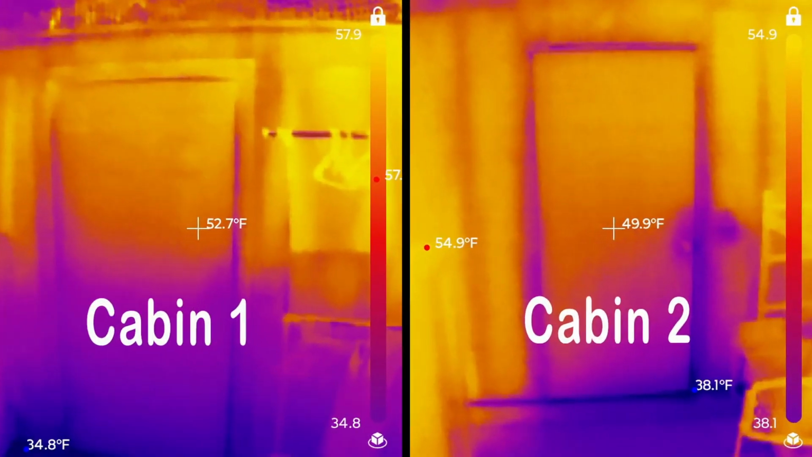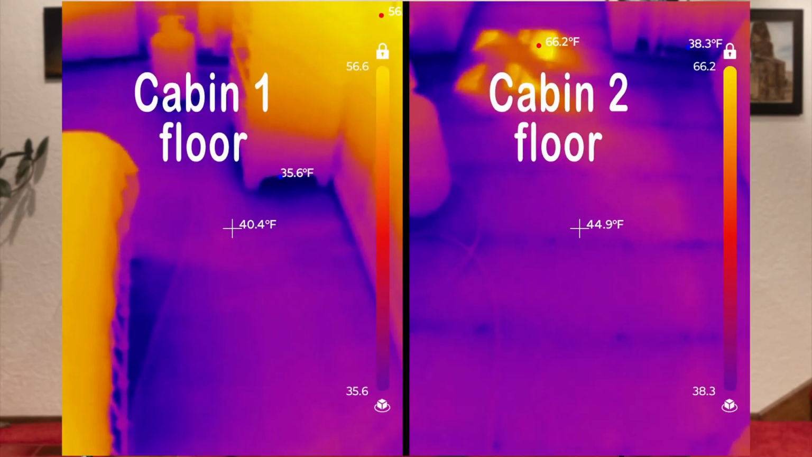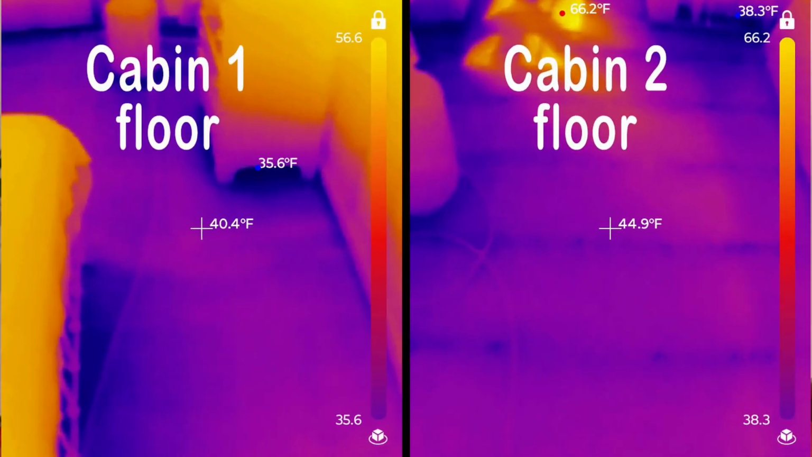So when we went up to check on things, I brought along my new thermal camera and did a quick and dirty heat loss survey. Everything looked pretty similar for the walls and around the doors and windows, which are identical in the two cabins. There was a difference in the ceilings because one cabin has a drop ceiling and the other doesn't. But we also had begun to suspect the floors, and sure enough, the floor in the one cabin was about 4 degrees warmer than the other one.